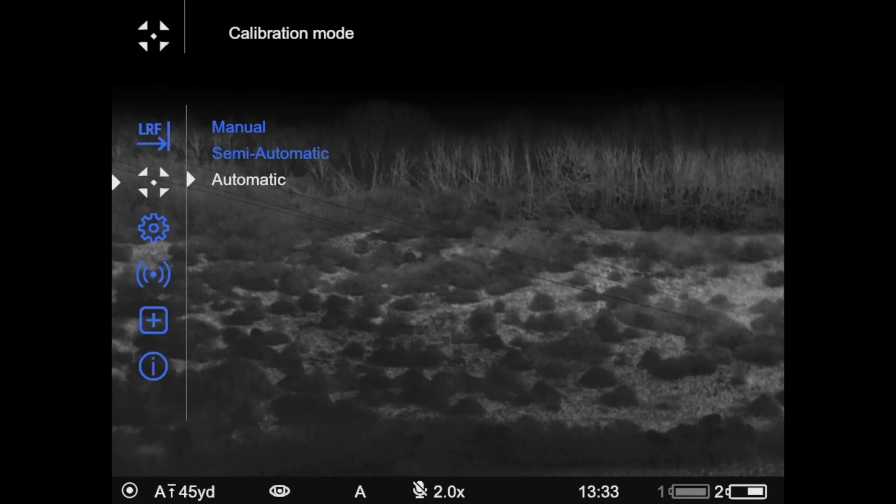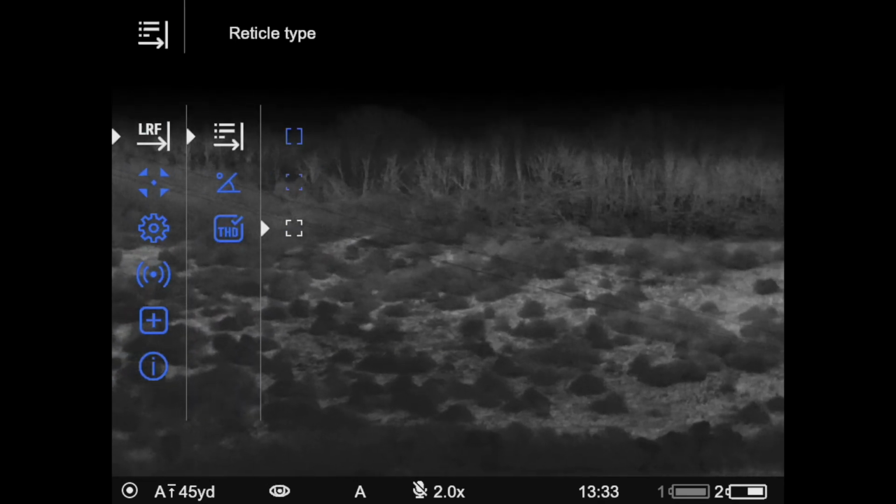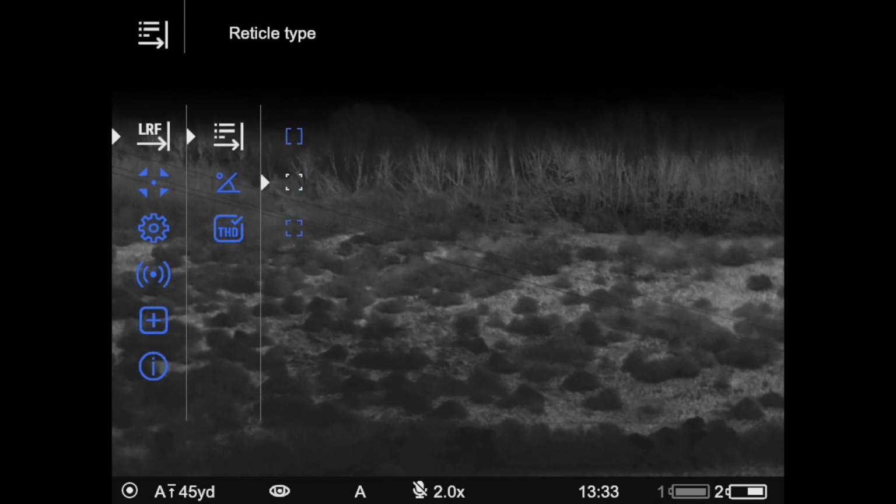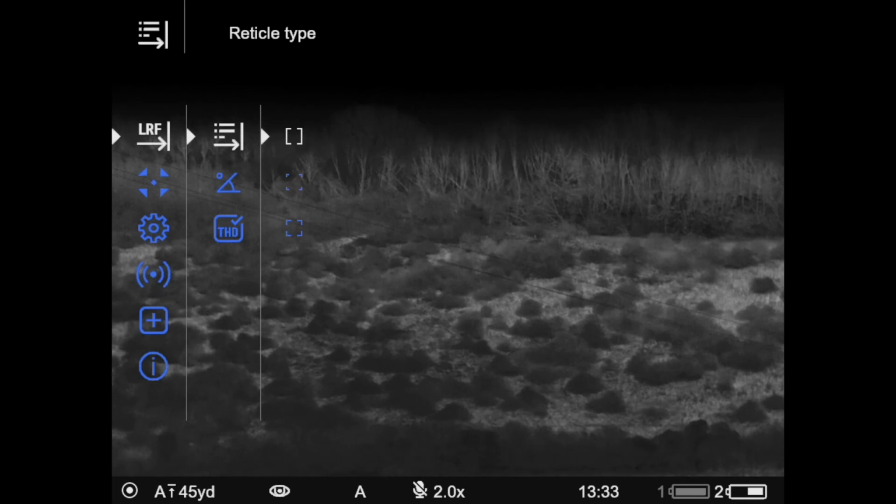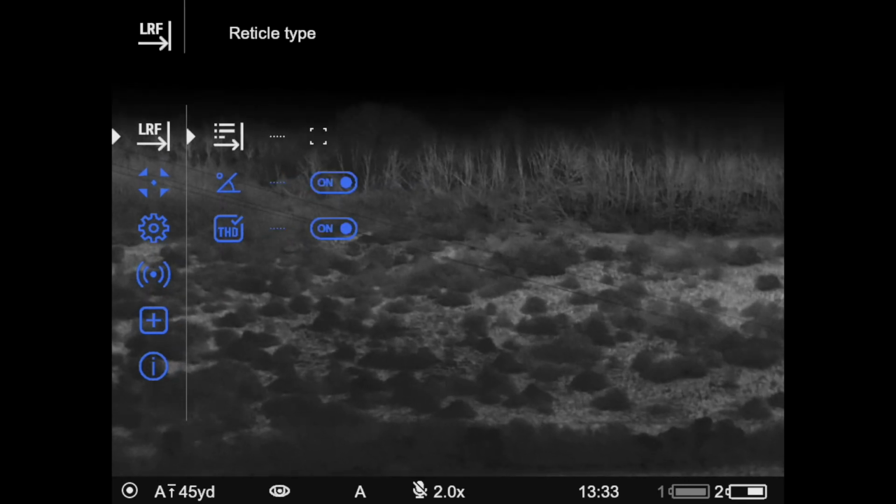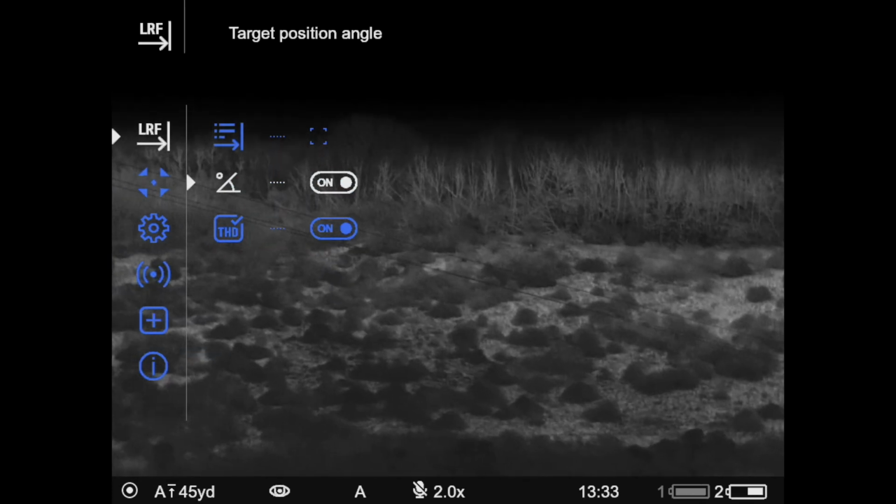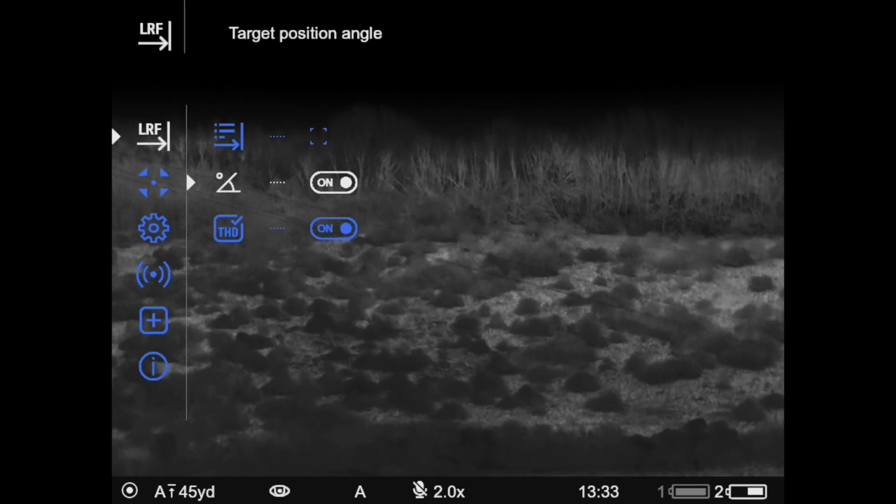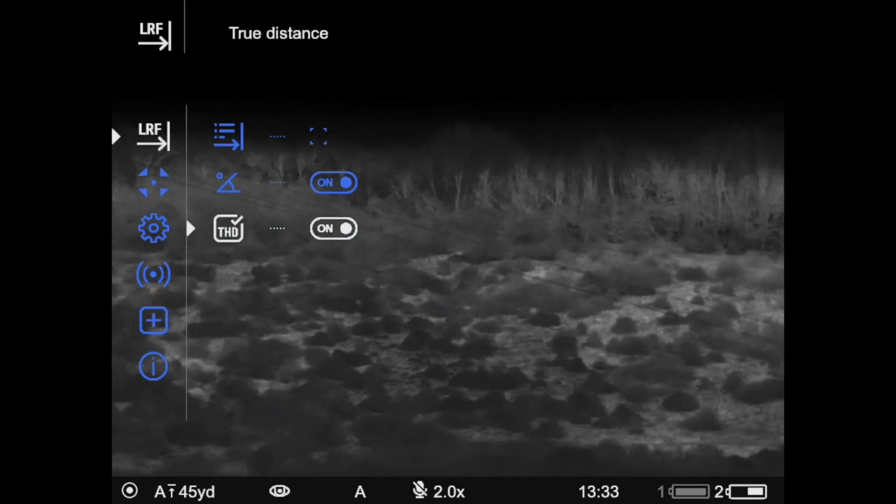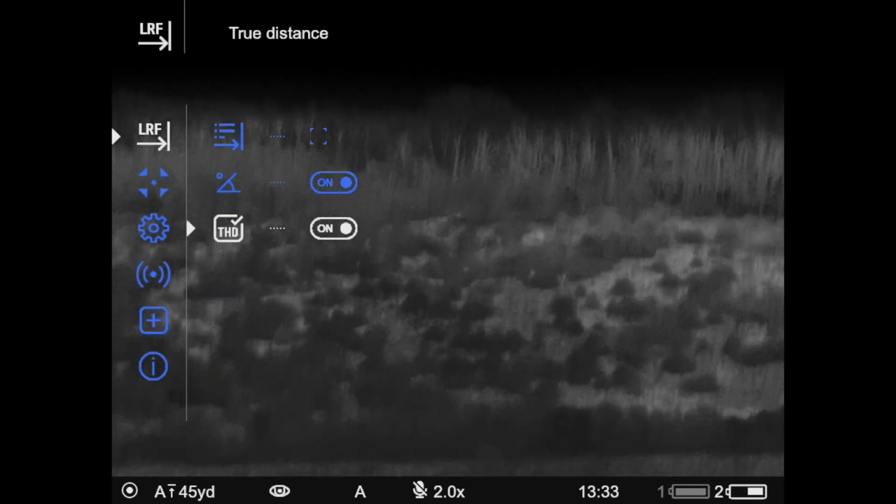Rangefinder settings. Oops, gone too far. Rangefinder settings. So we can have a different reticle. There's 3 reticles. We've got the square with the more solid bars. We've got like smaller bars on the outside, and then we've got 2 like brackets as well. We can have that. We can also set so we want it to tell us the angle at which we're shooting, and also the true distance. True distance is where it calculates the angle you're shooting at, because it's got an accelerometer in it.